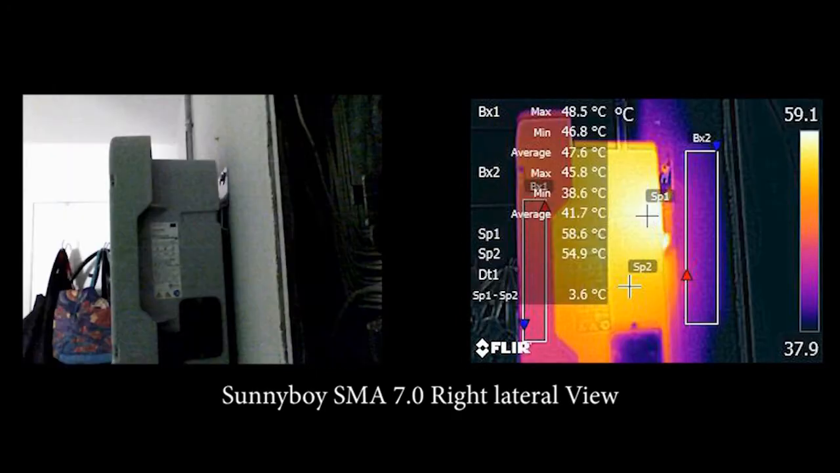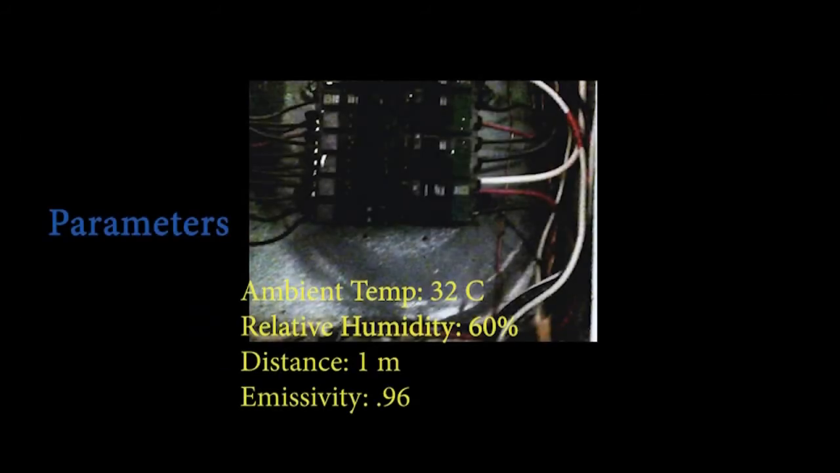What is of interest is the right lateral view. That dark spot on the bottom is actually the cooling fan. And you would expect it to be warm from use, but it wasn't in use, and it didn't go on in use for the rest of the day or any other day that was reported. So there may be an issue with the sensor and/or the fan, just something to note.